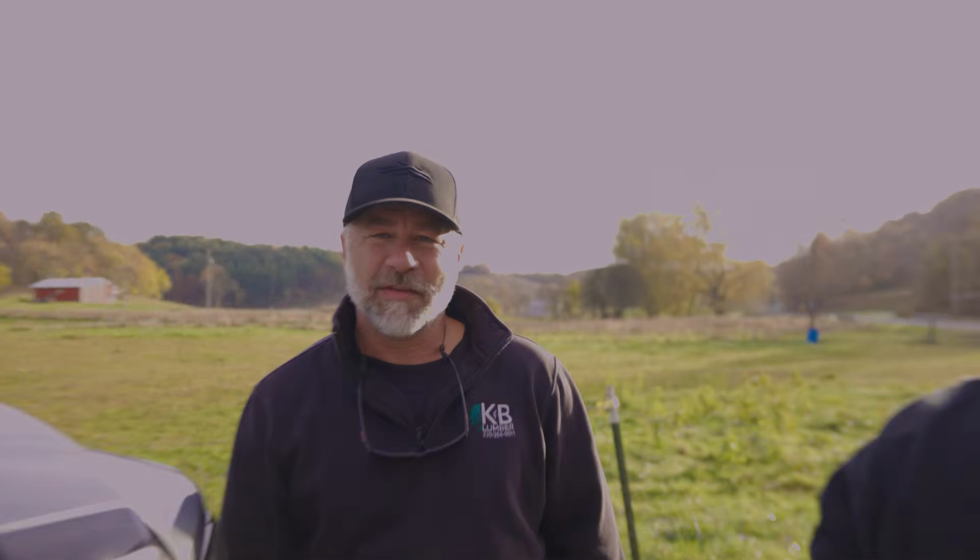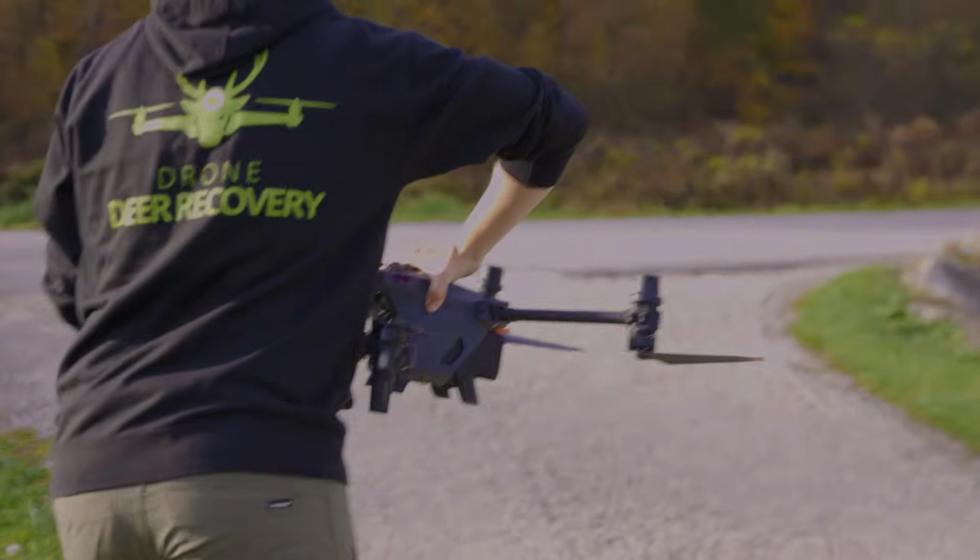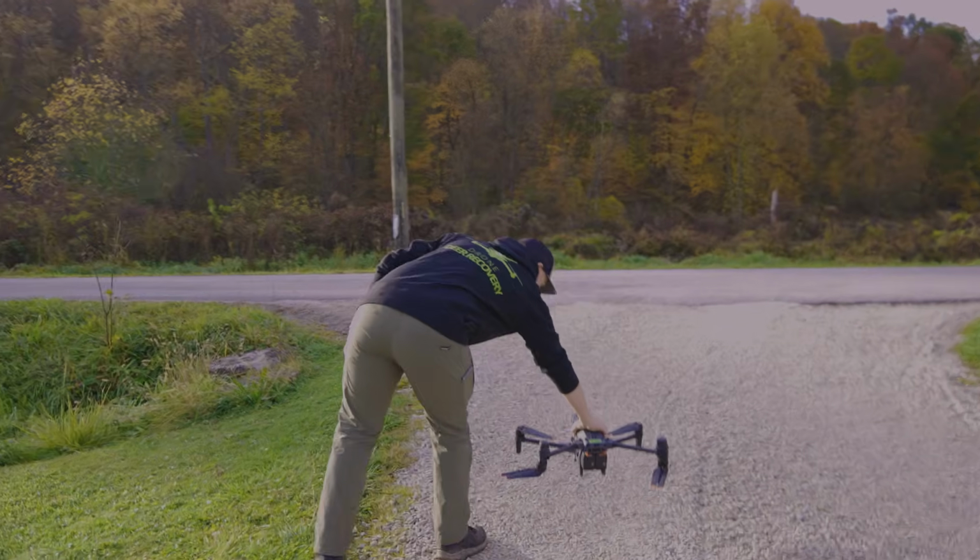You have history with this buck? Yeah, I passed him up last year. Bigger, smaller? It was smaller last year. He's 4. So he's a 4-year-old? Yeah. Nice. You look like a game warden with those pants on.